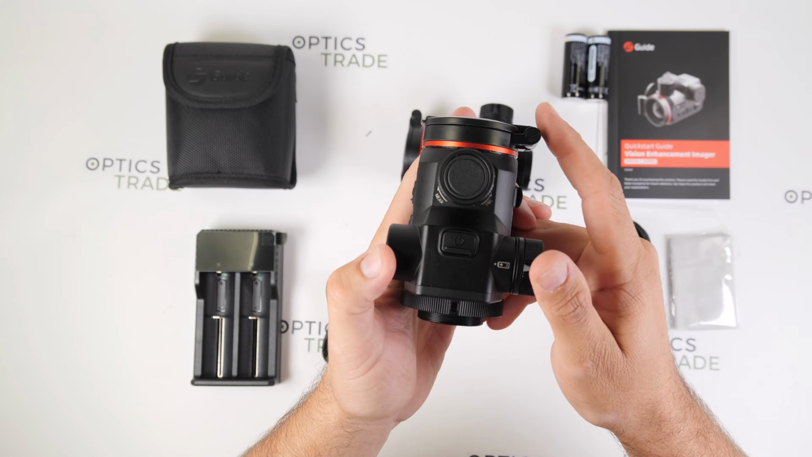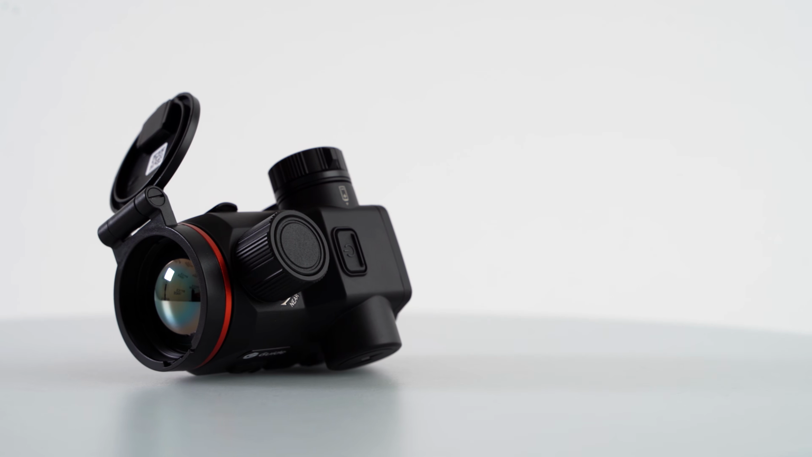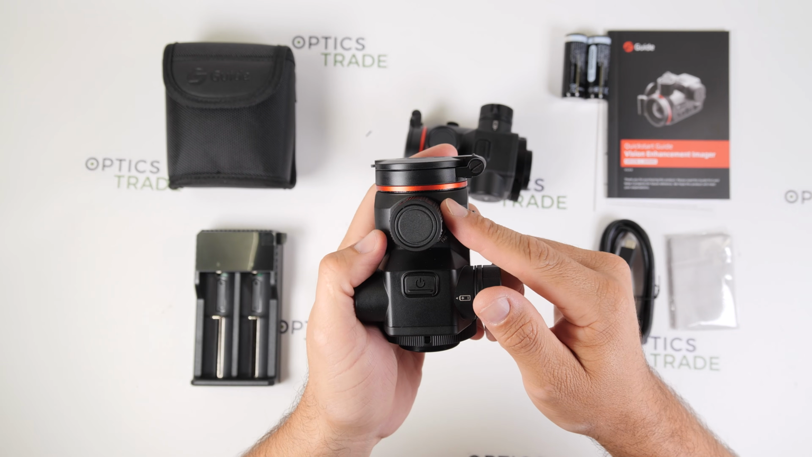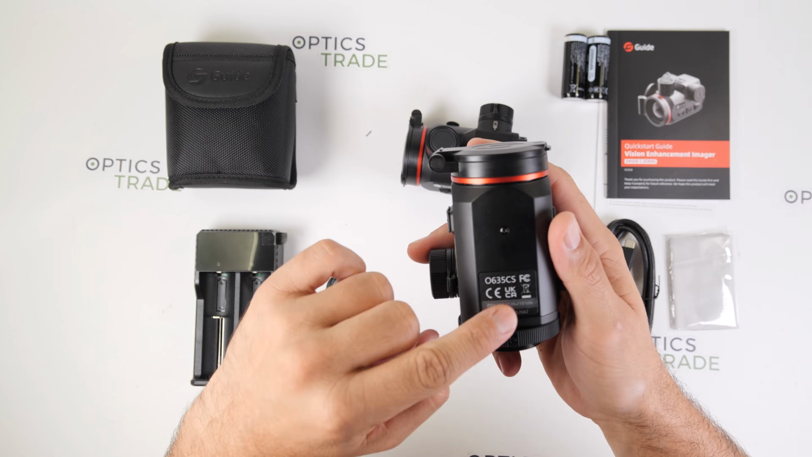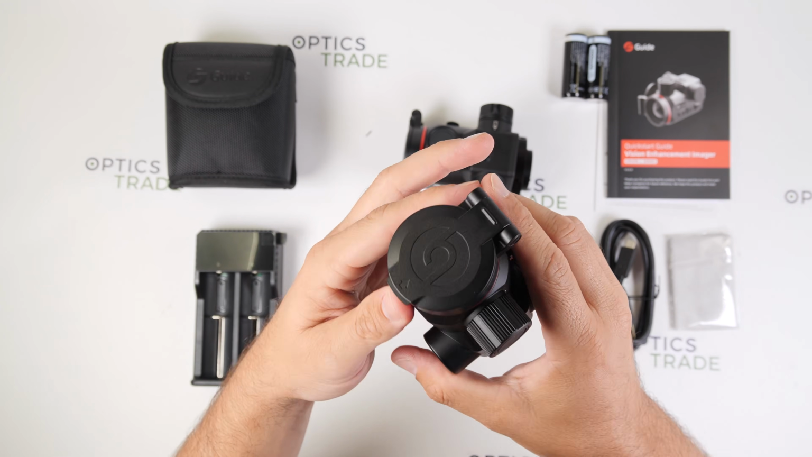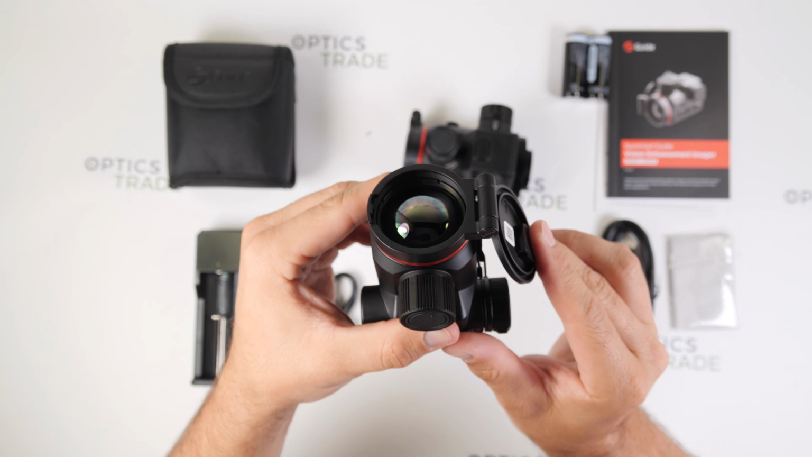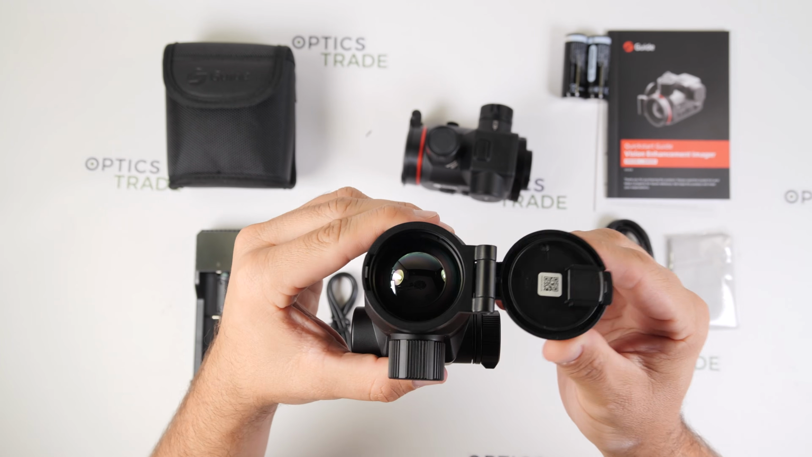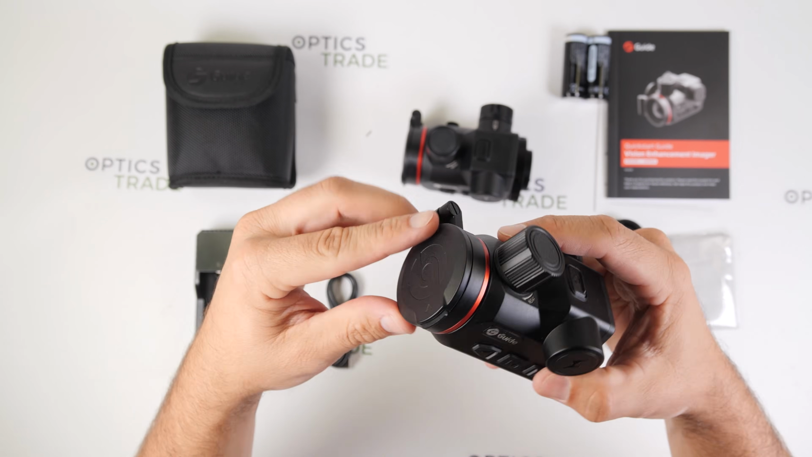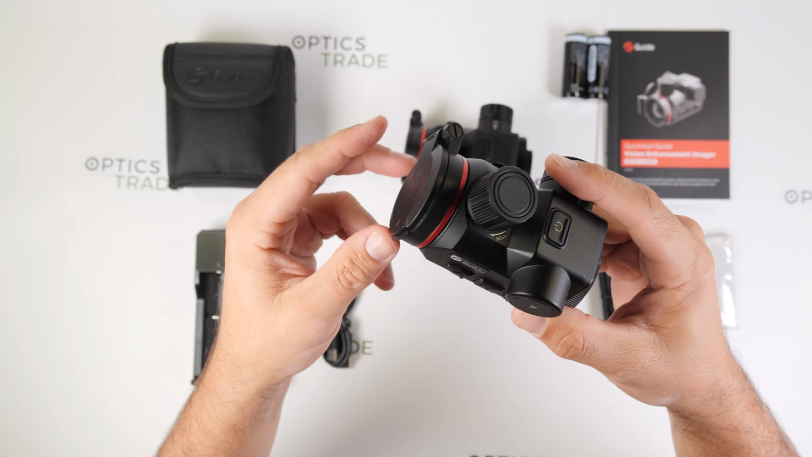On top we have the on and off button, or also the sleep button, and in front the focusing wheel to focus the image to different distances. On the bottom we don't have anything, just the model name and the serial number, and from the front we have the 35mm lens and a really nice plastic objective cover, which, as you can see here, locks securely in place, and the lens is well protected.